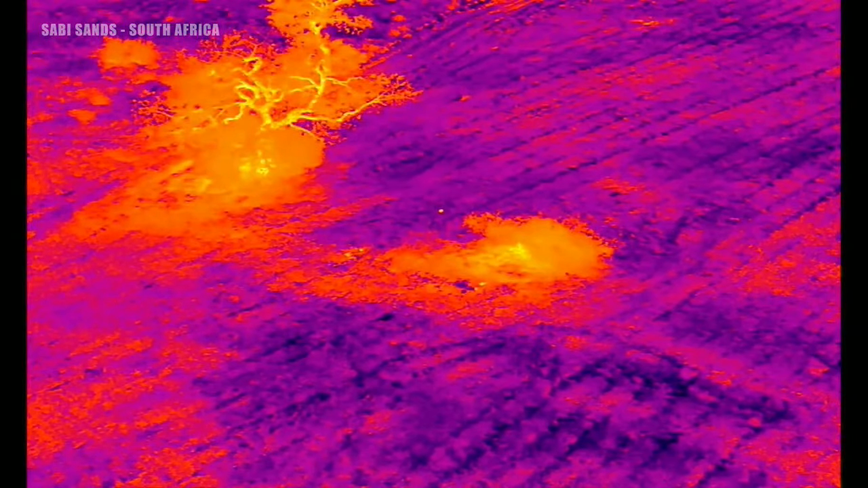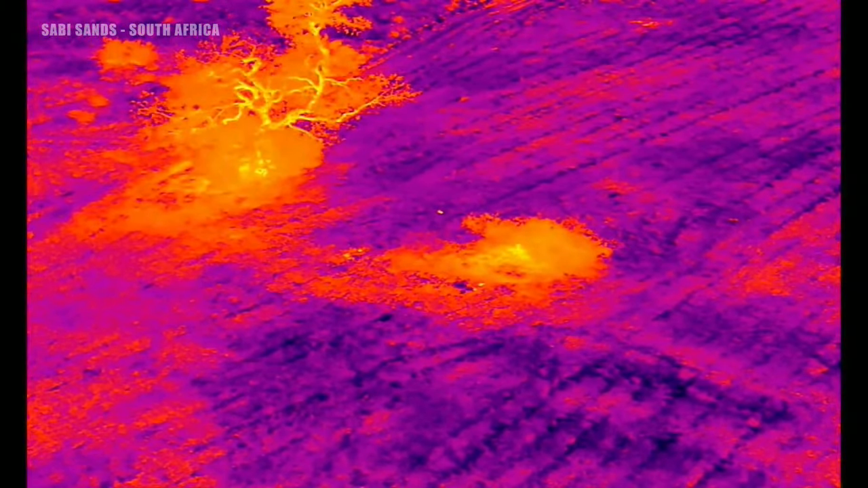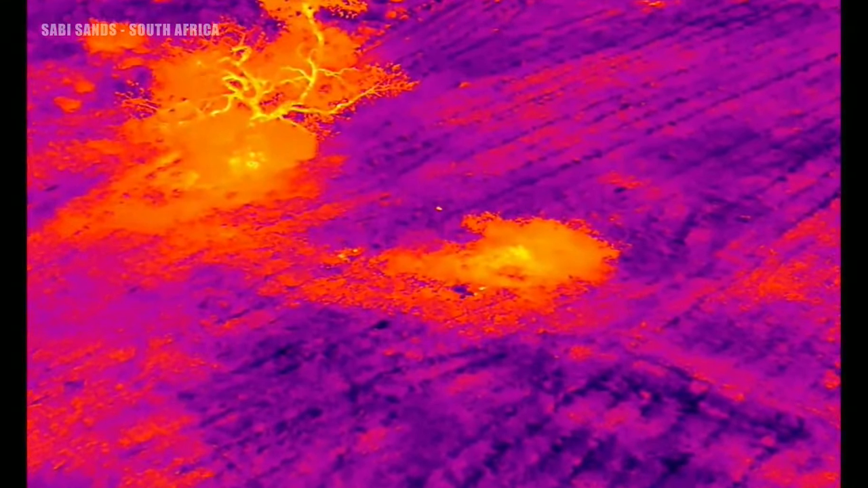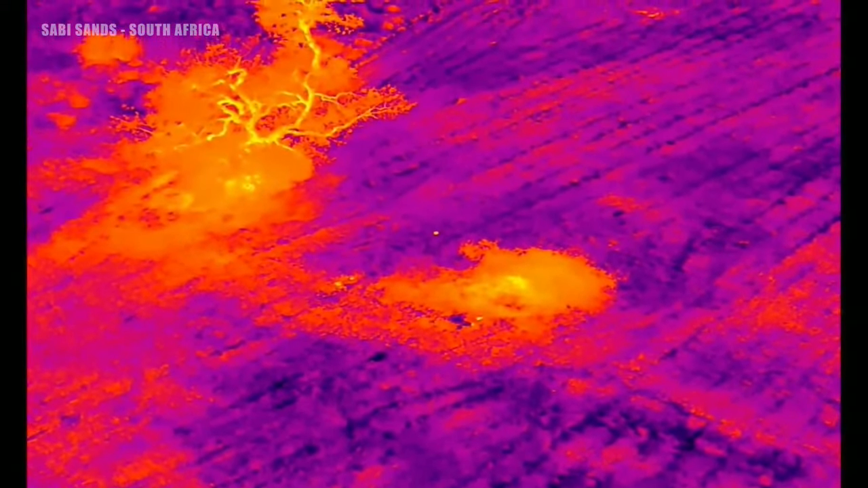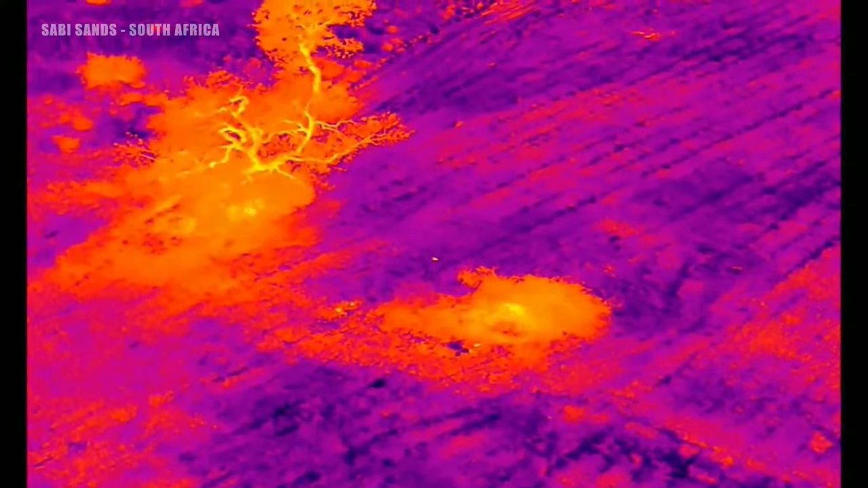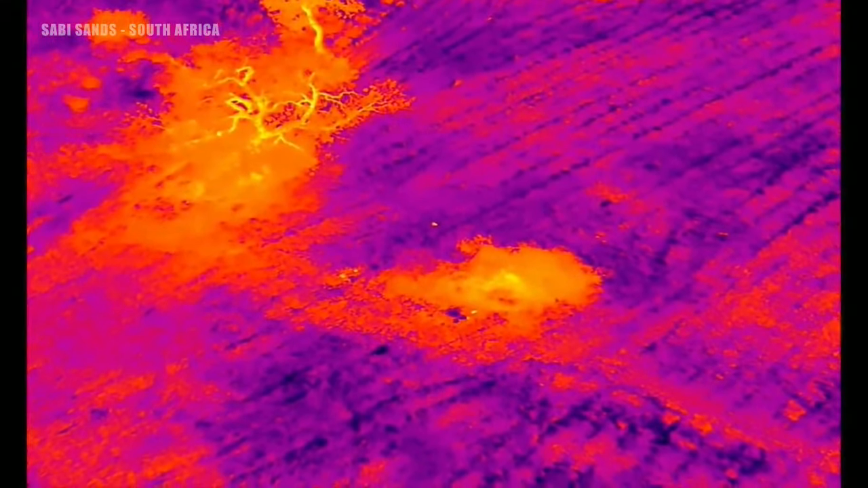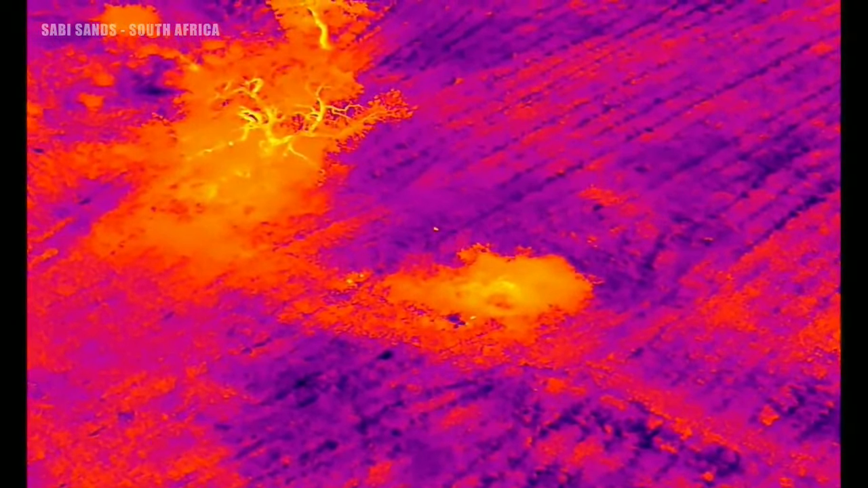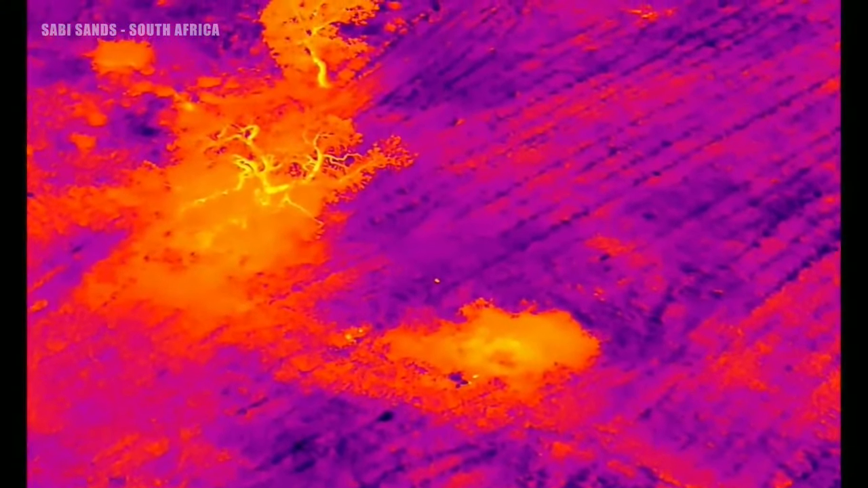I think it might actually be a herd animal. Can we get over above that animal, but obviously at a height that does not disturb the animal at all? You can see we're well above the trees. Oh. I thought it was looking at us for a moment.